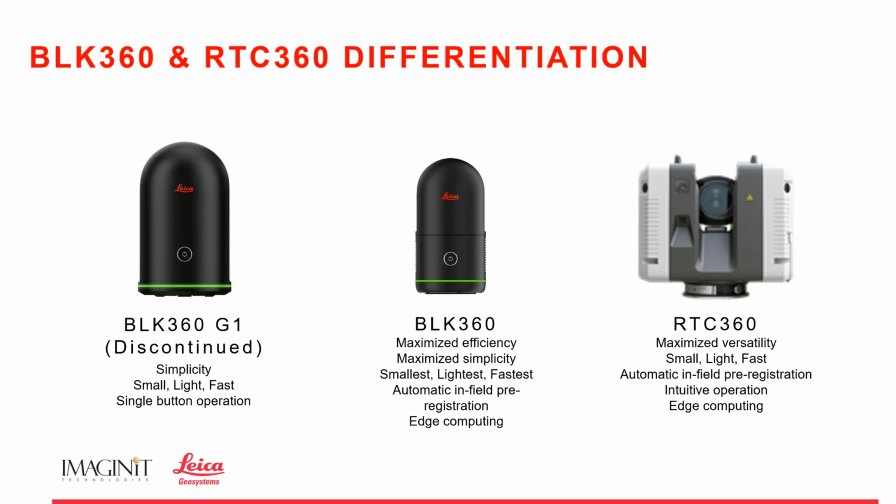And while the BLK 360 is amazing, the RTC 360 still has its place for those really big jobs, jobs with shiny materials or dark surfaces. That's where that RTC 360 is really going to shine. But the BLK 360 is getting close.